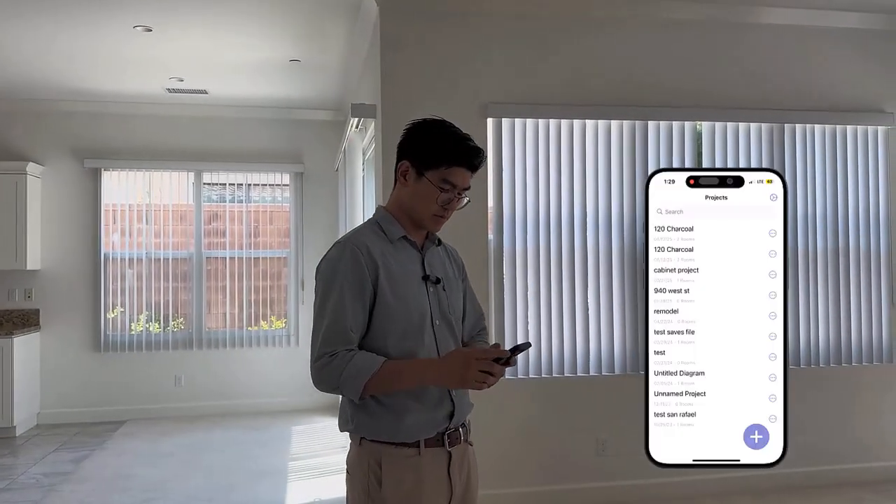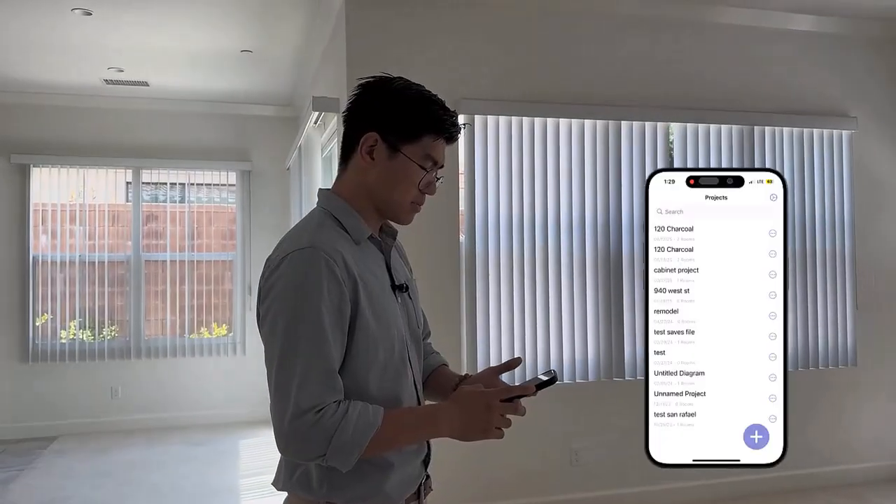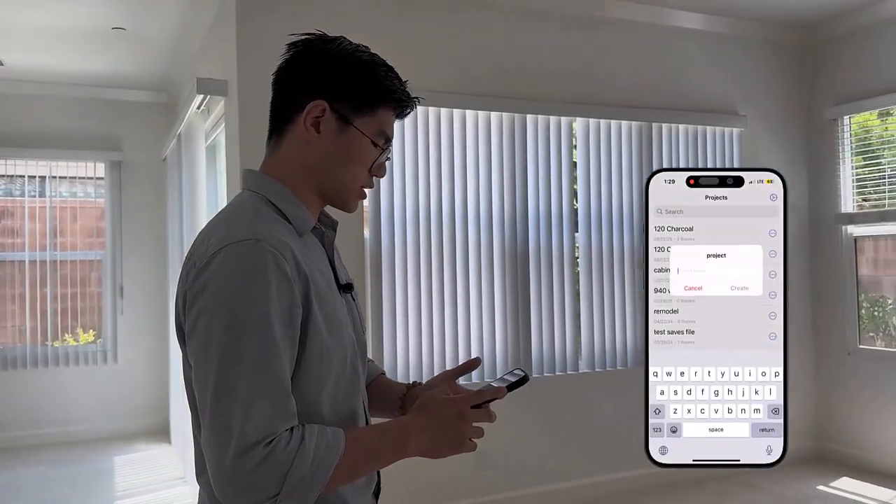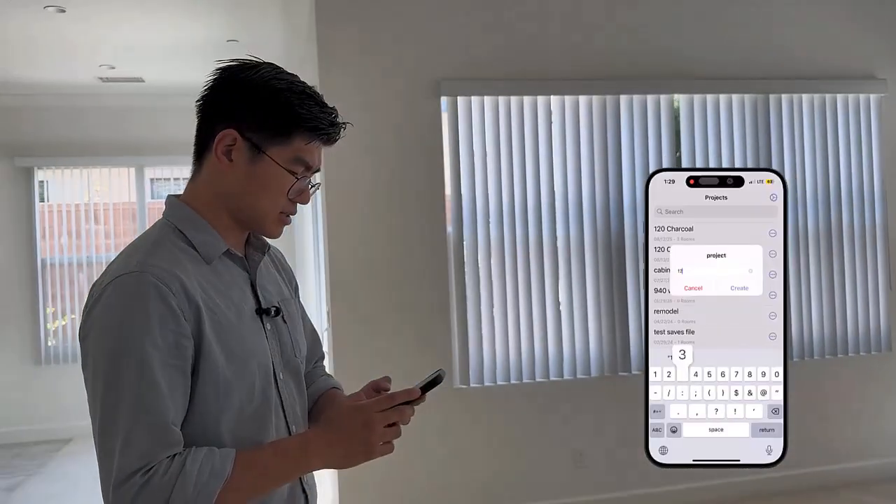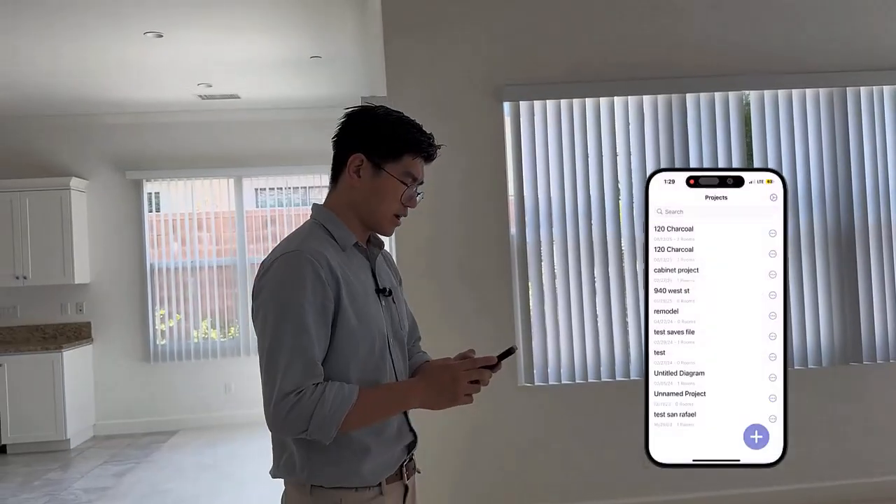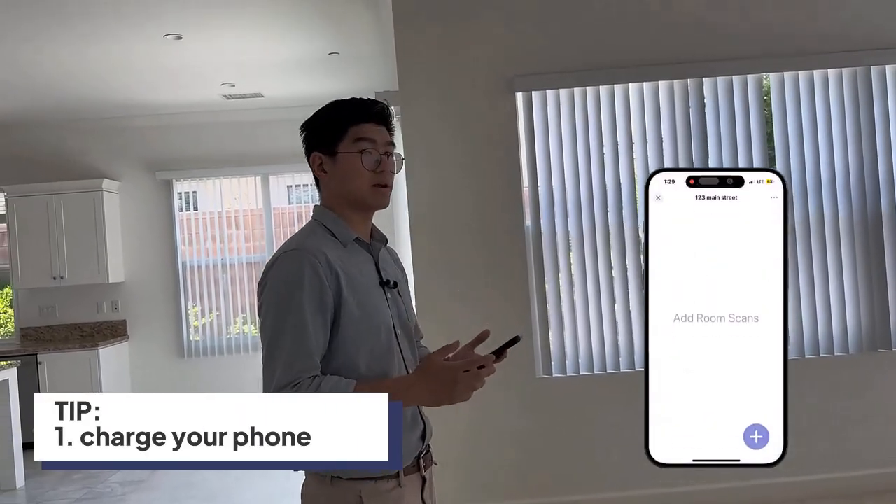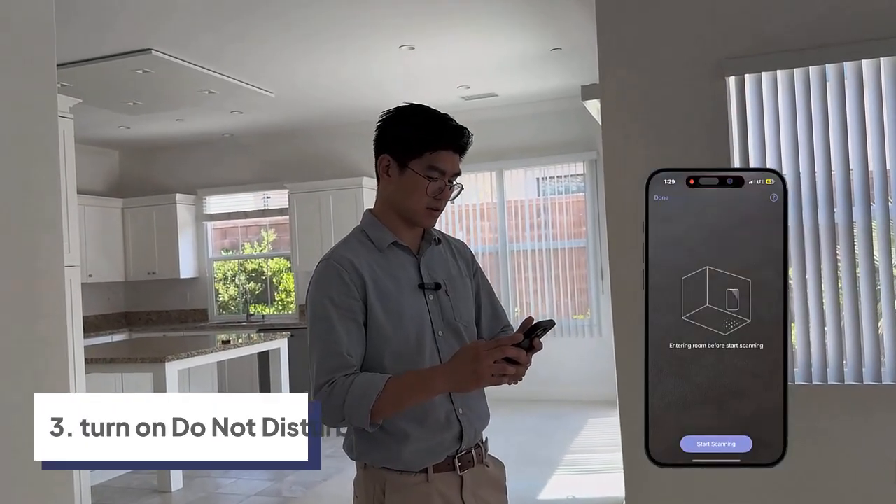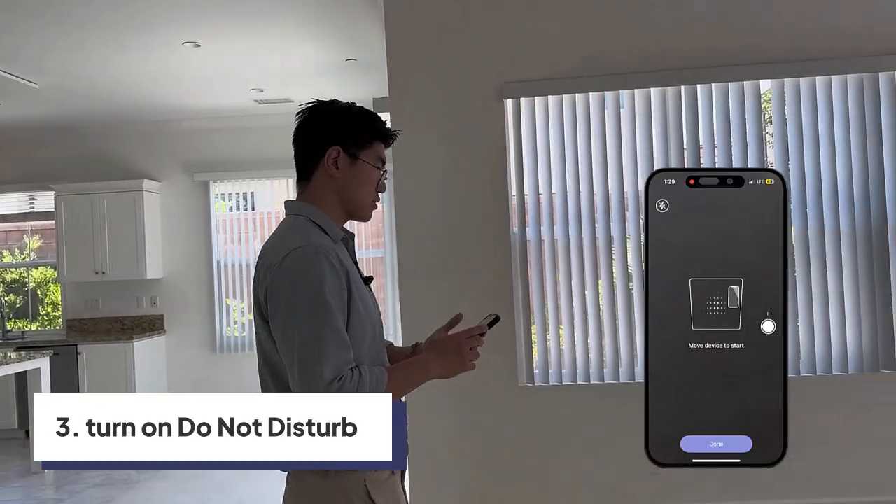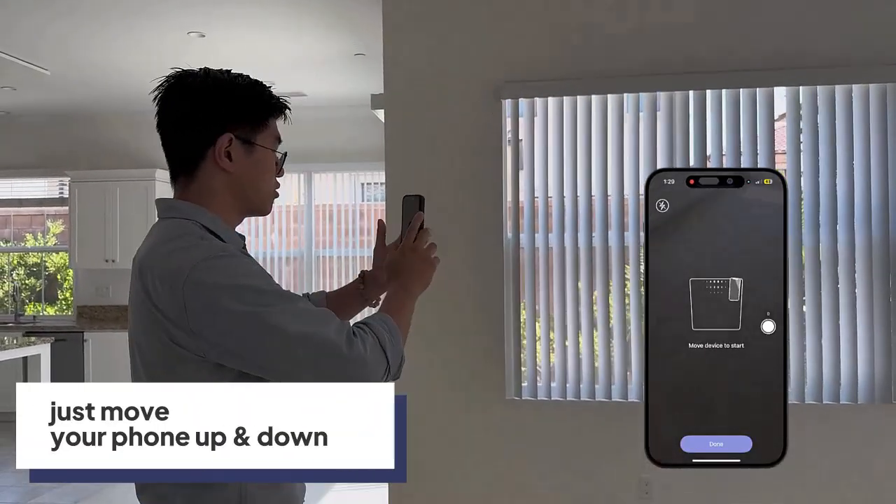Now I'm going to open up our Room Scanner app and hit the plus button to open up a new project. Give it a name and then tap to create. So now I'm in my new project screen, and I'm going to go ahead and hit the plus button to start scanning.